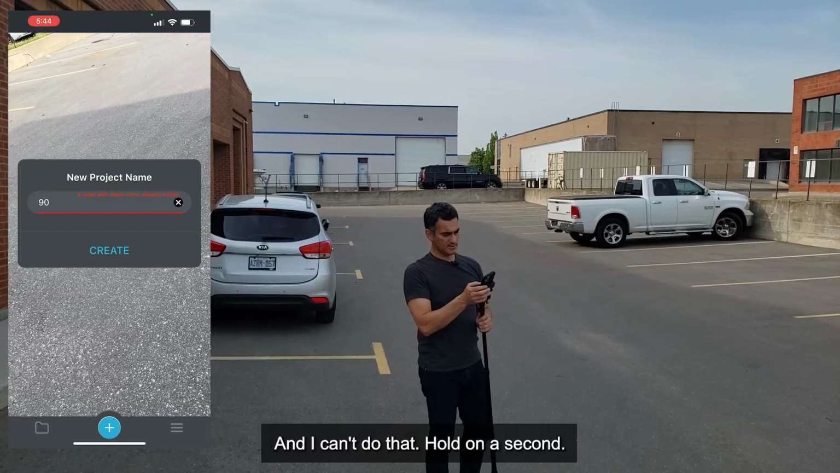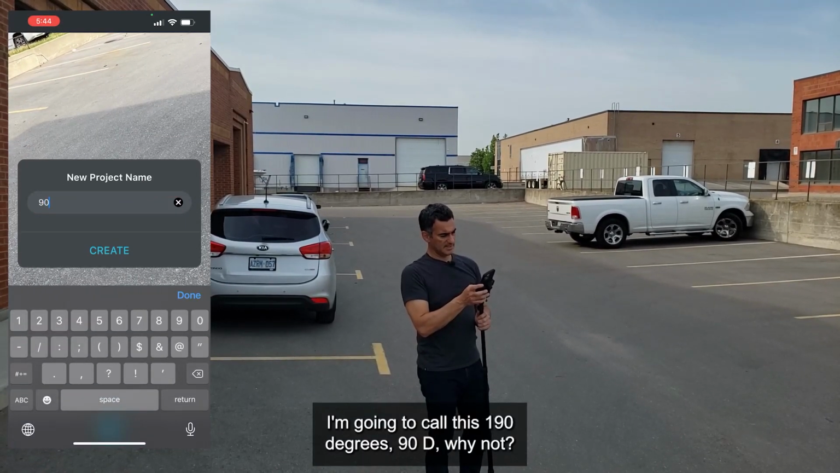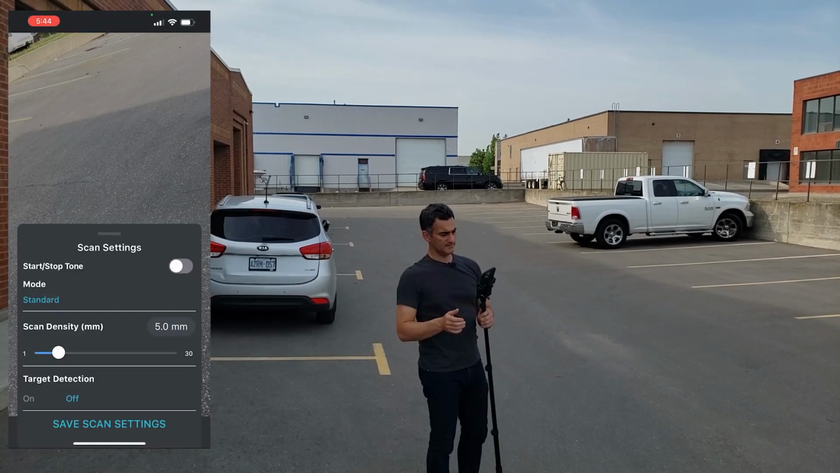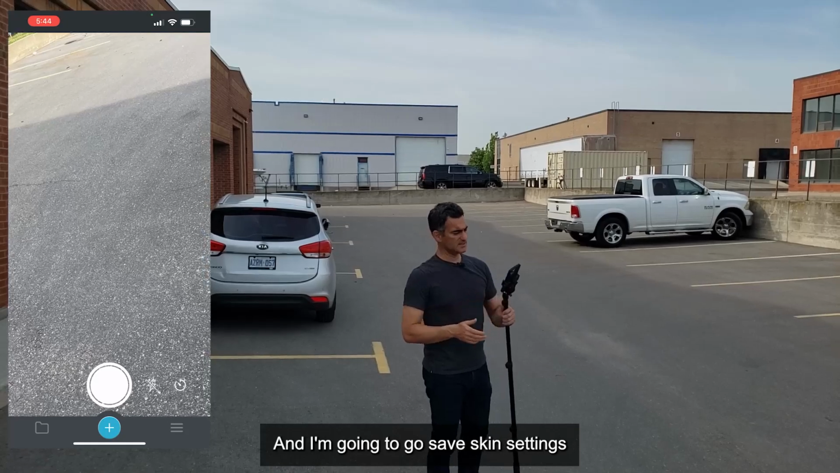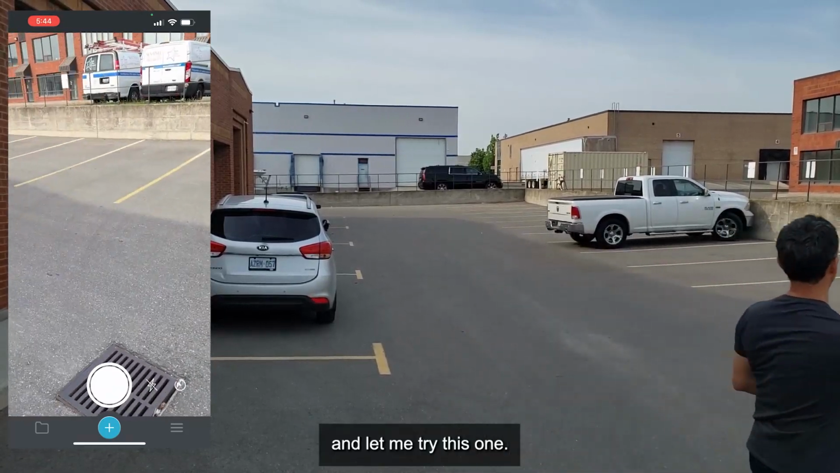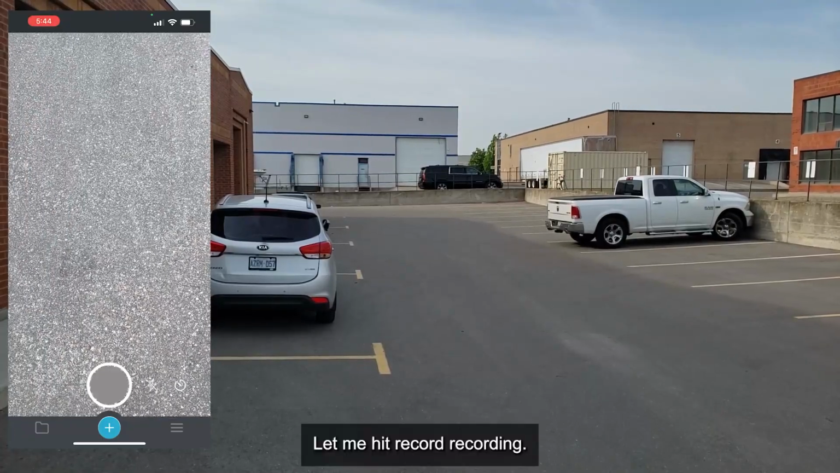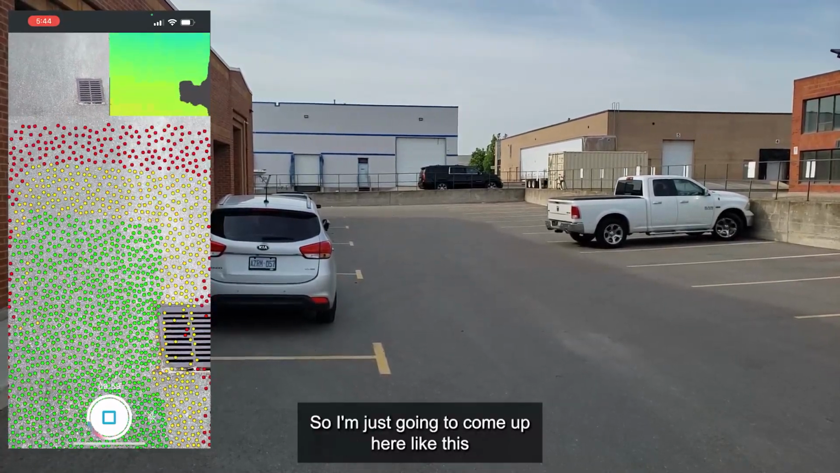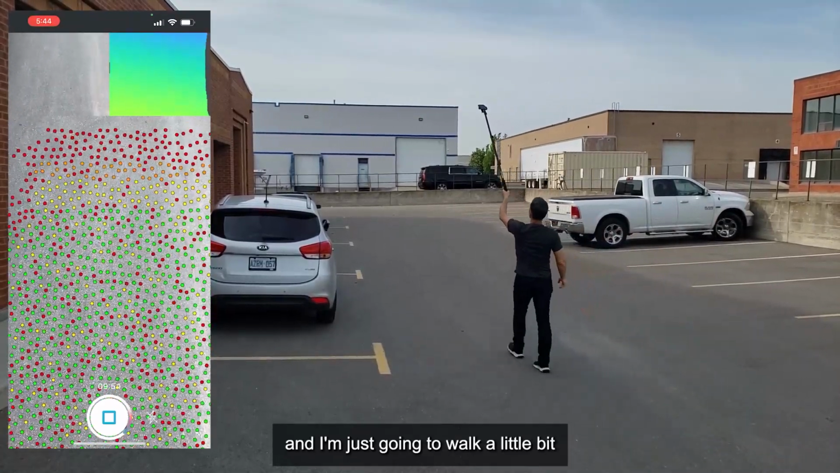Oh, can't do that. Hold on a second. I'm going to call this one 90 degrees, 90D, why not? Okay, and I'm going to go save scan settings, and let me try this one. So I'm going to point it down to the ground. Let me hit record. It's recording, so I'm just going to come up here like this, and I'm just going to walk a little bit.